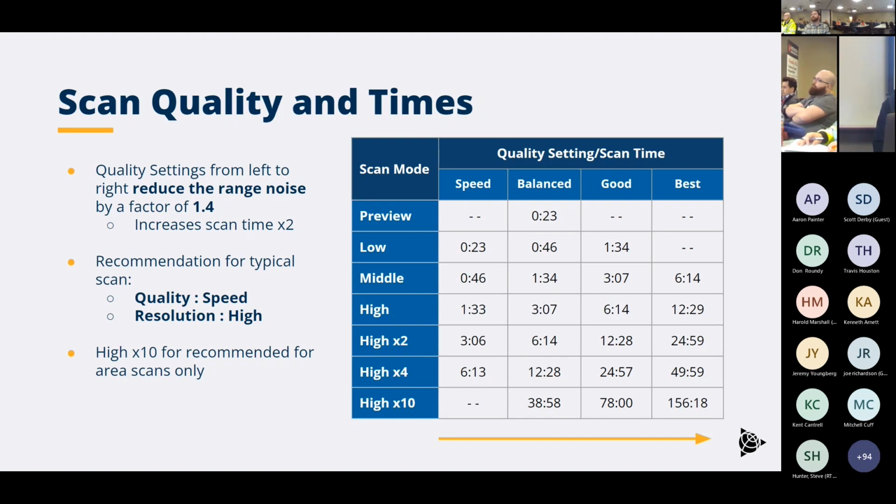Each time that we change one of the scan settings, we're reducing the range noise by a factor of 1.4. Now, the flip side of that is with the higher quality scan data that we're collecting, we're increasing the scan time by a factor of 2.